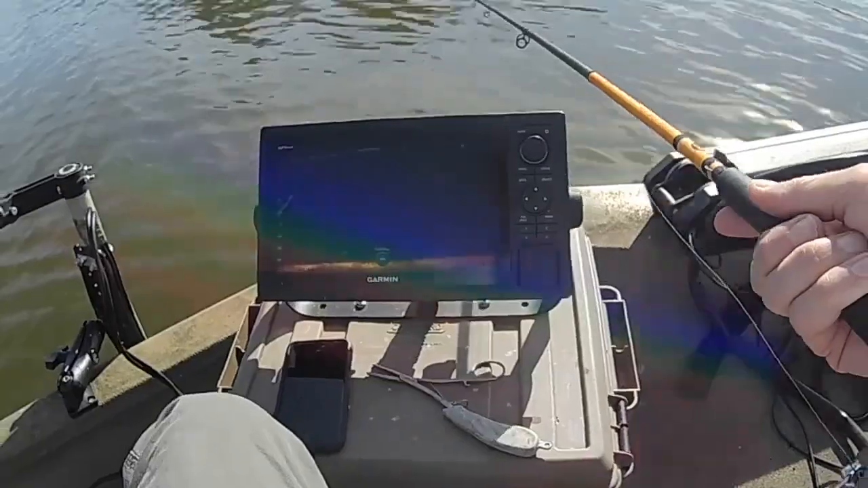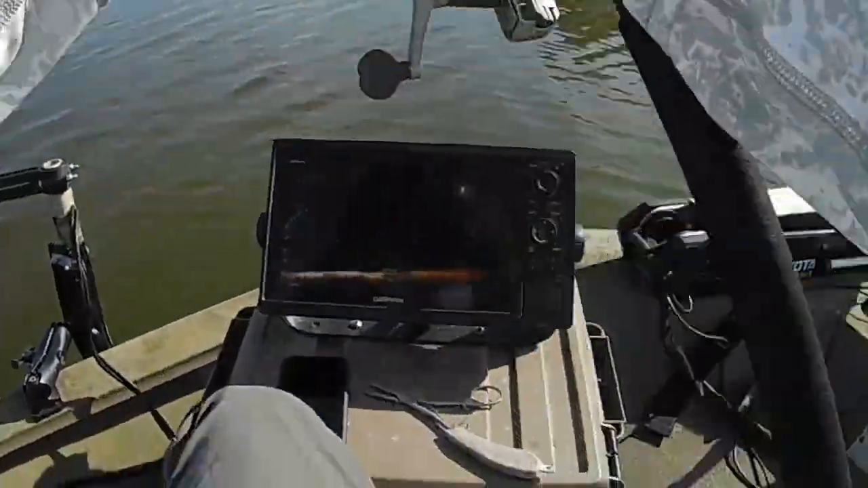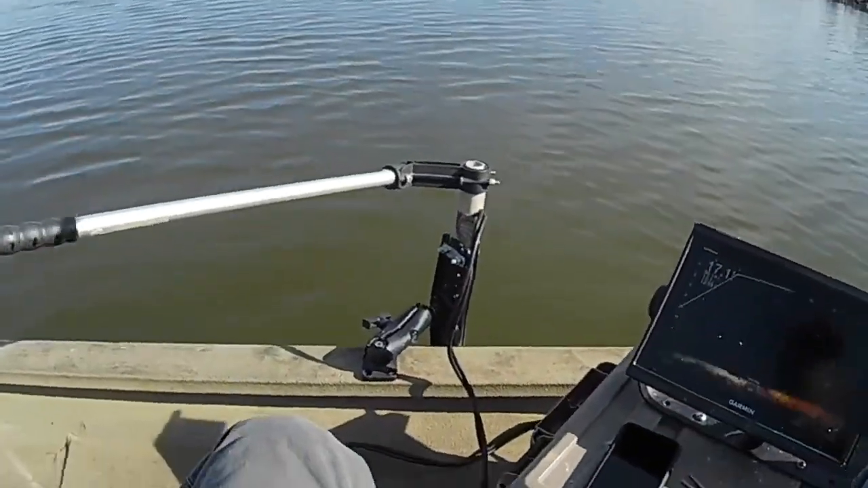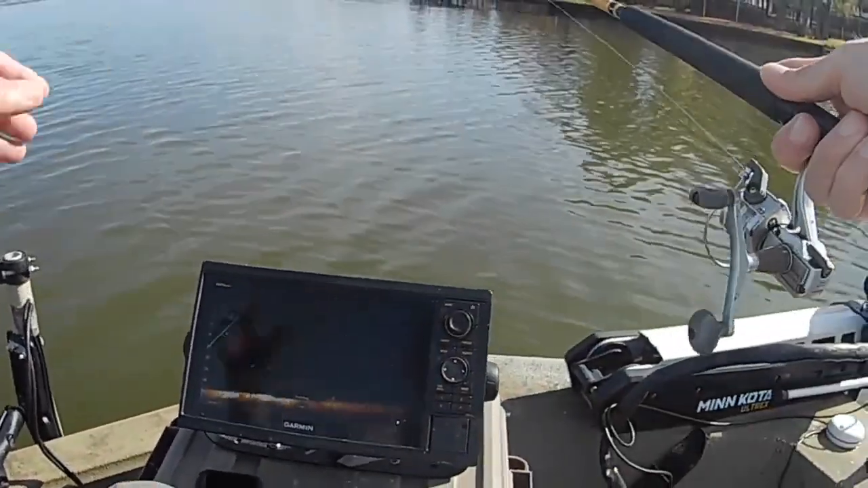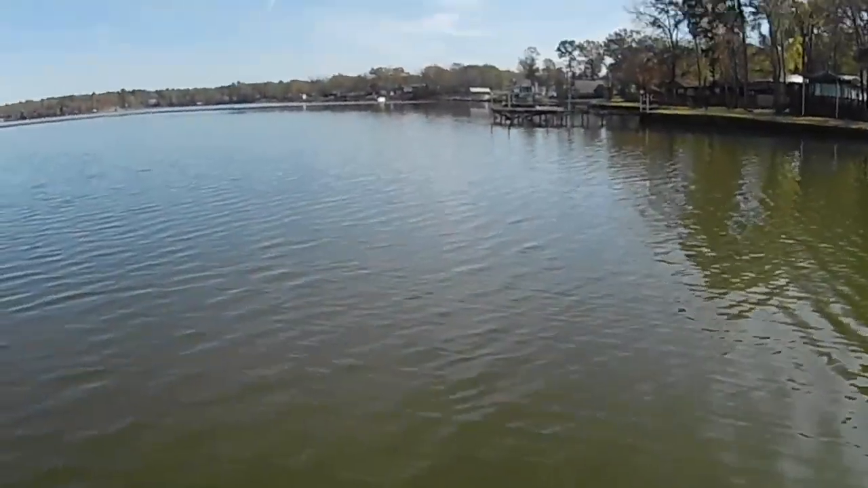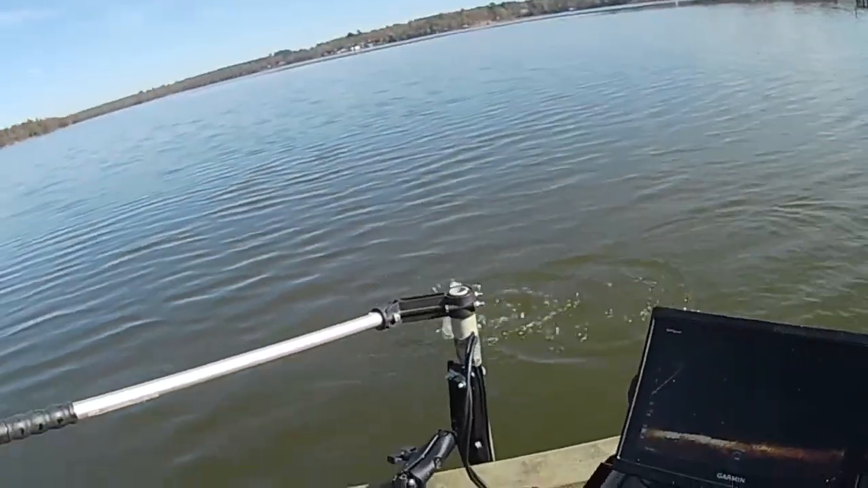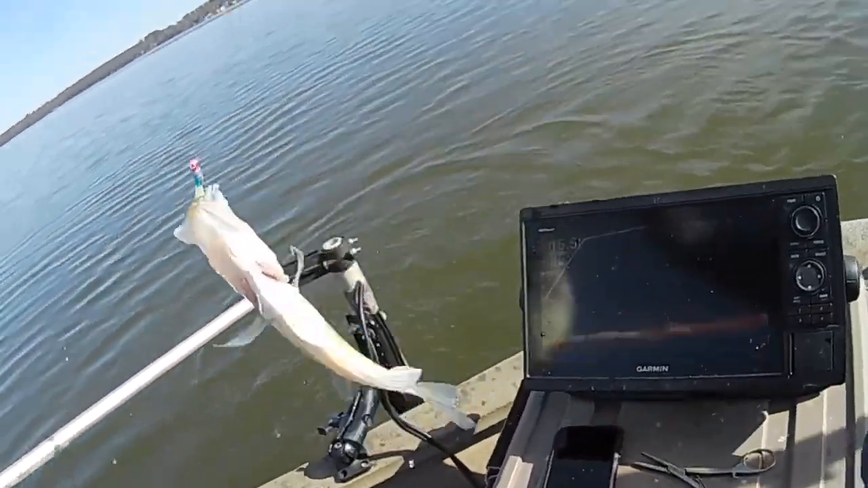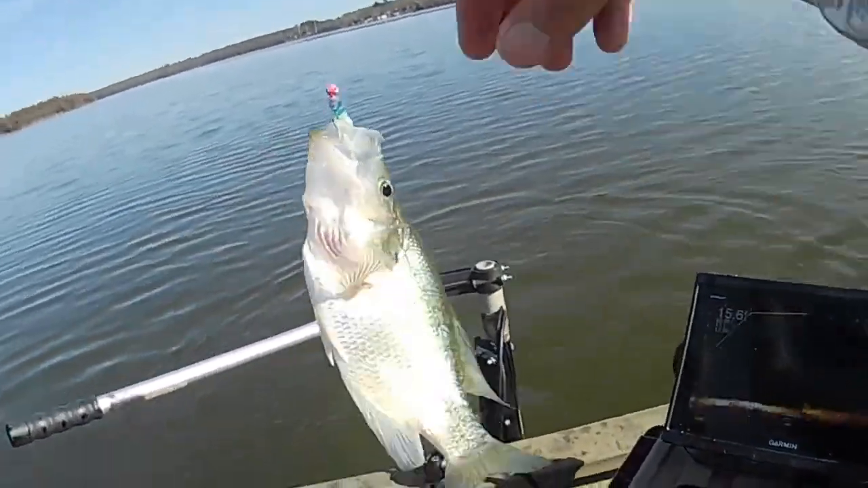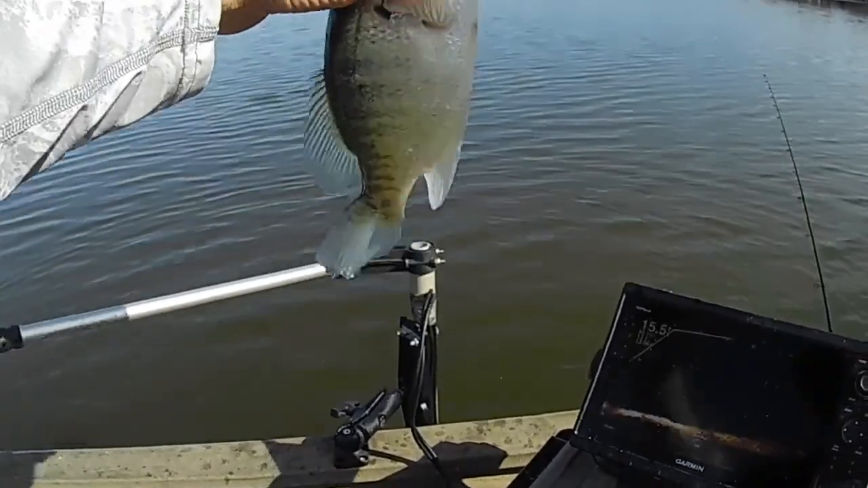Some of these fish, whatever kind they are, are scared of this thing. These fish started to move a lot when that little bit of breeze picked up. That one didn't move too far. Oh, I got him. Oh no, got my screen all wet. That's a good keeper.